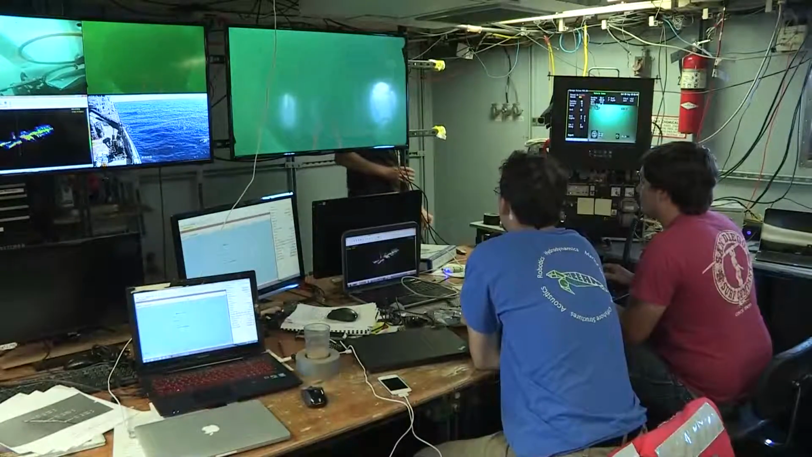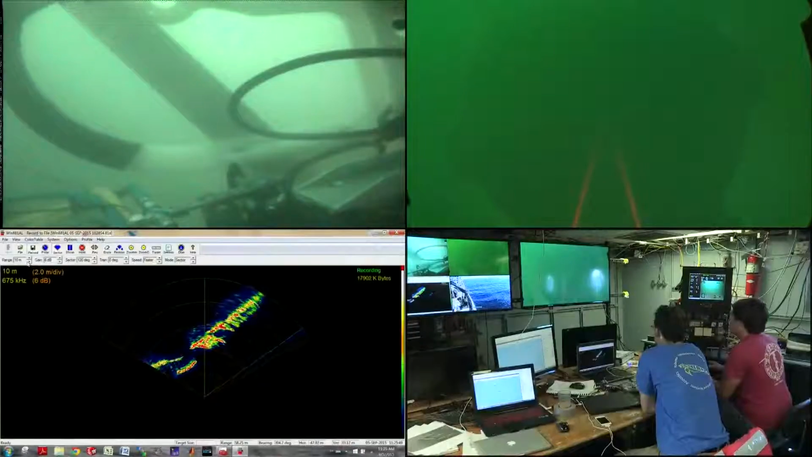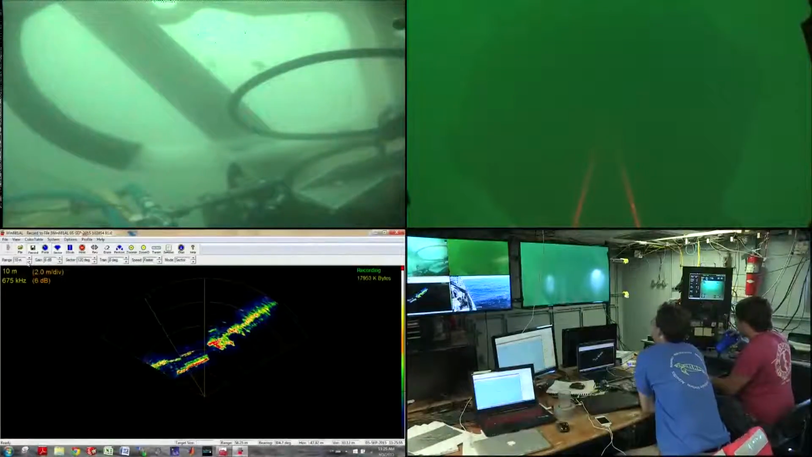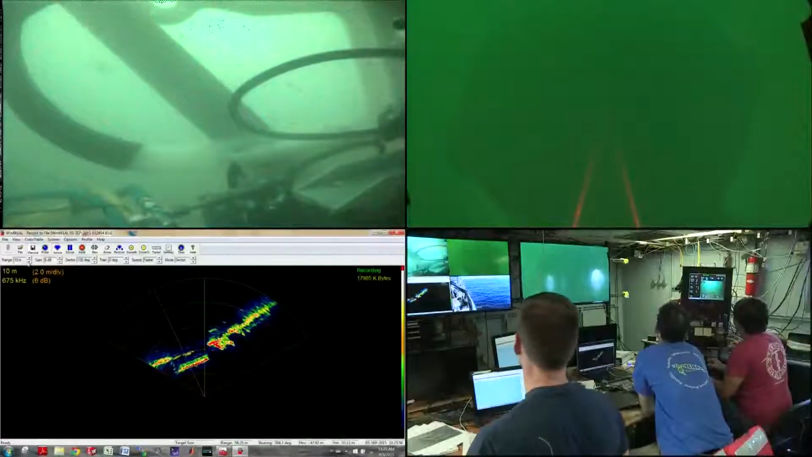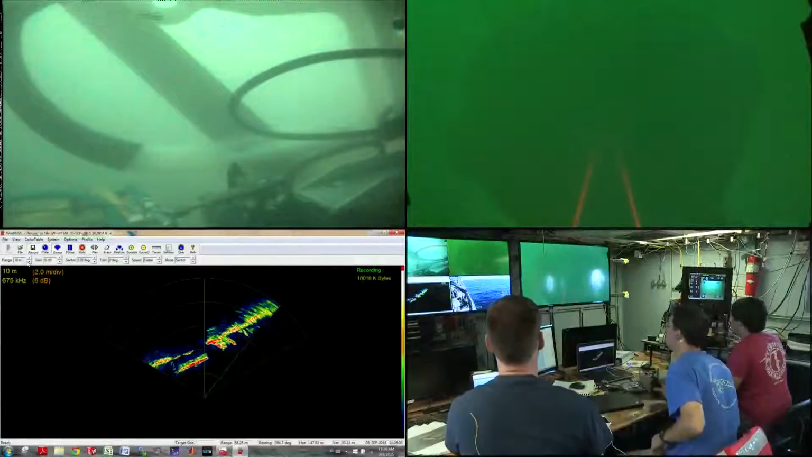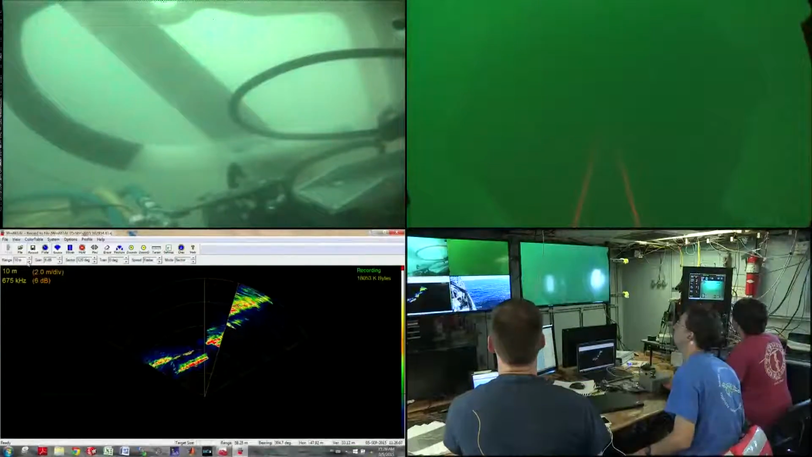Well, the other problem we have is visibility. Based on our sonar image, we're about 2 to 3 meters from the wreck, which is dead ahead of us, but we can't see it. We have to hopscotch along the bottom until we get to within a meter or two of it, and then we can see a very small portion of it. So the visibility really hampers us. Fortunately, we do have the sonar, which gives us a sense of where the whole wreck is with respect to us.